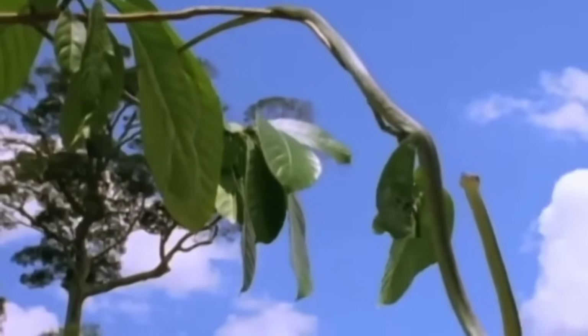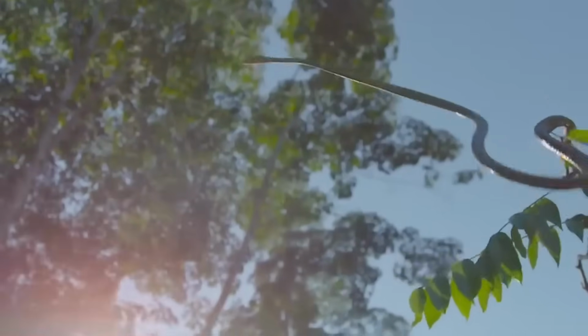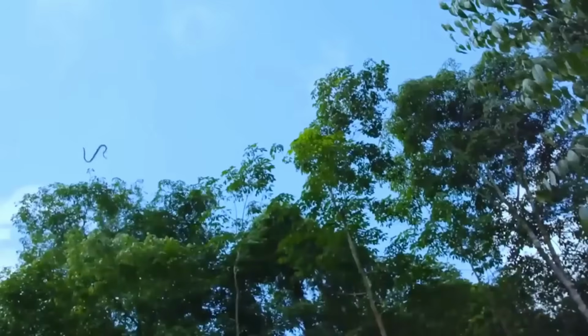These incredible creatures, known as Chrysopelia, have the ability to contort their bodies and flatten their ribs to cover a significant distance after launching themselves into the air. It's an amazing feat that allows them to travel between trees with ease. Who knew snakes could fly?